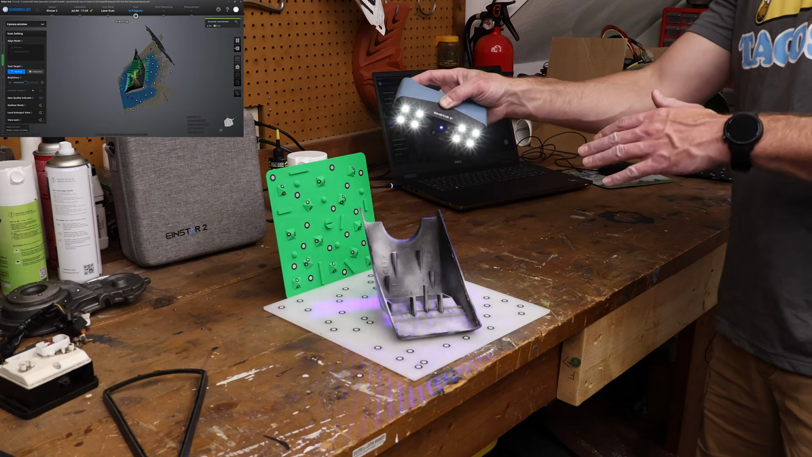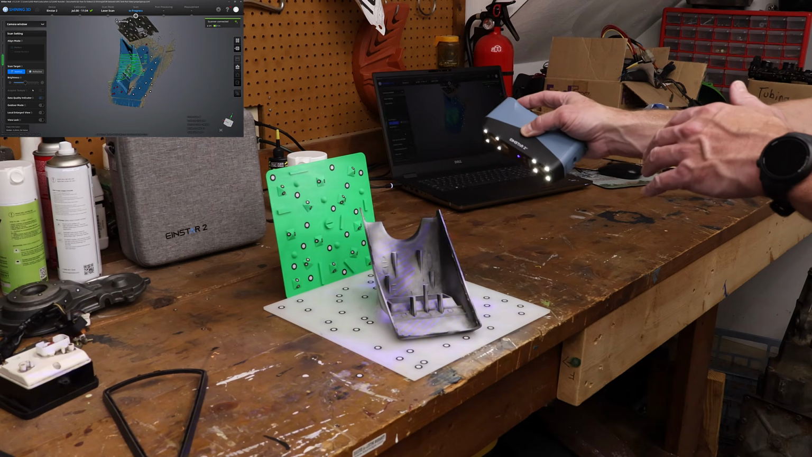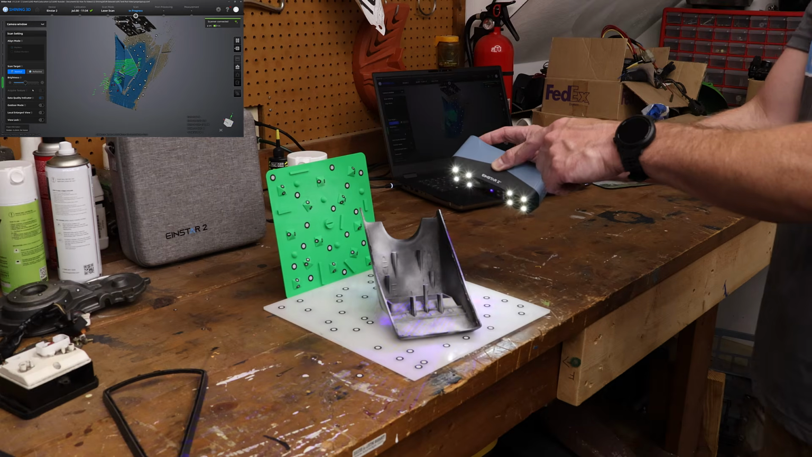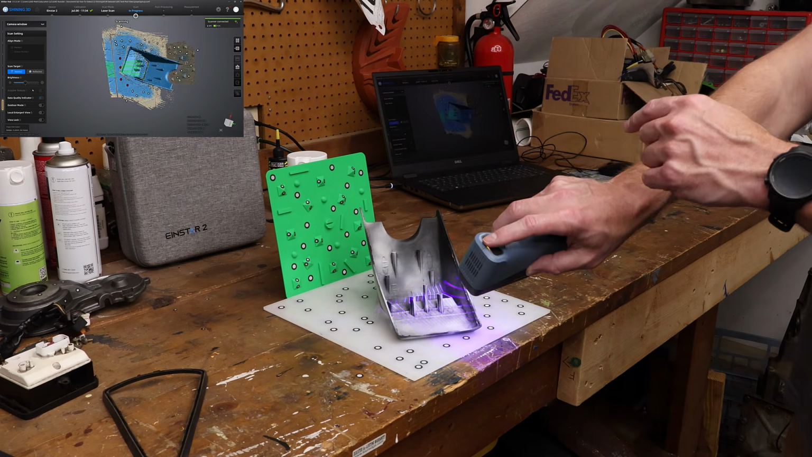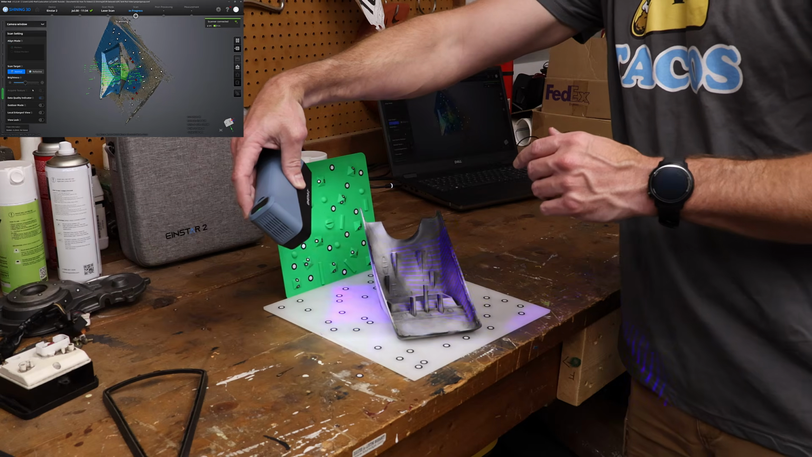The negative part of this, or the downside to this, is it's going to make alignment when we put multiple scans together. It could potentially make some problems for us because what ends up happening is where the edge of our available scan meets the other scan, you're gonna have a lot of just roughness and texture that's not really there.